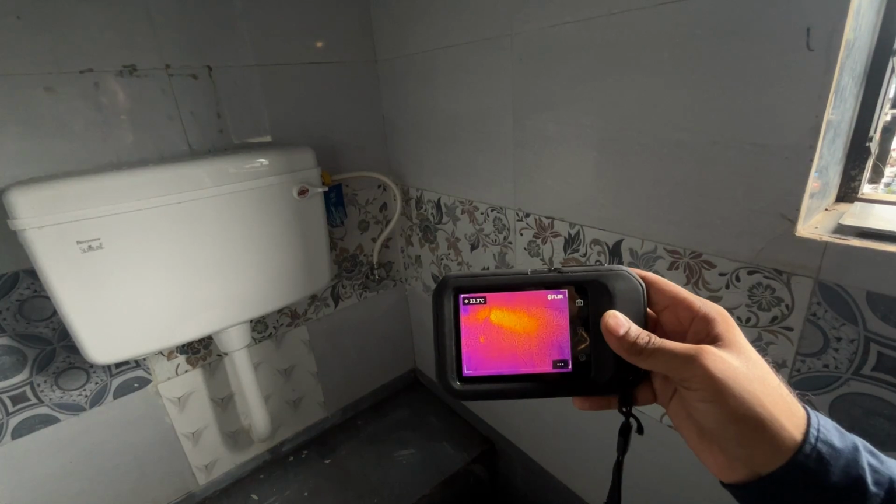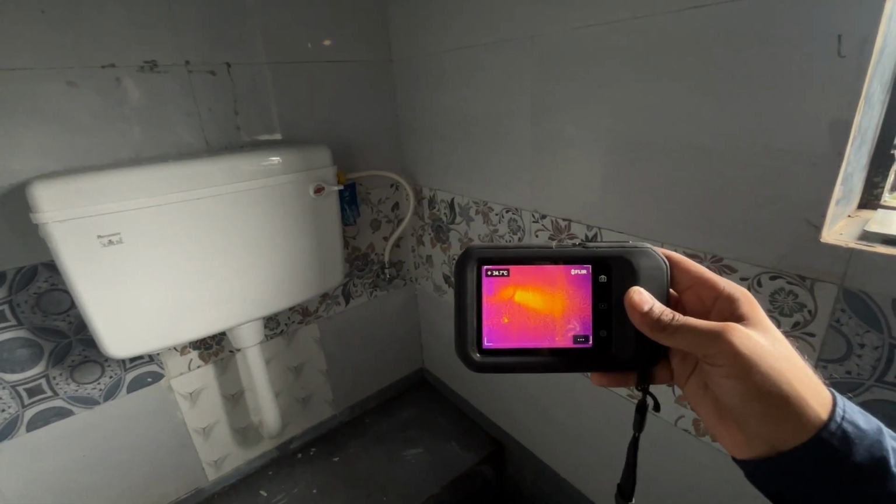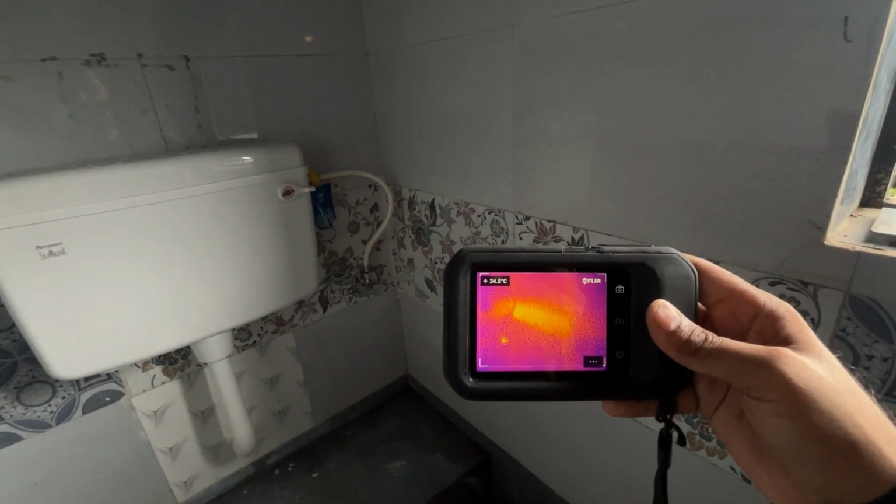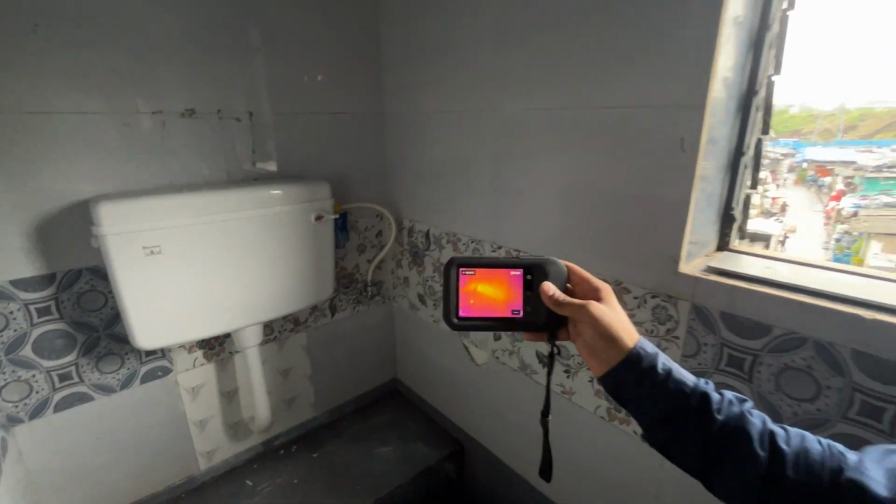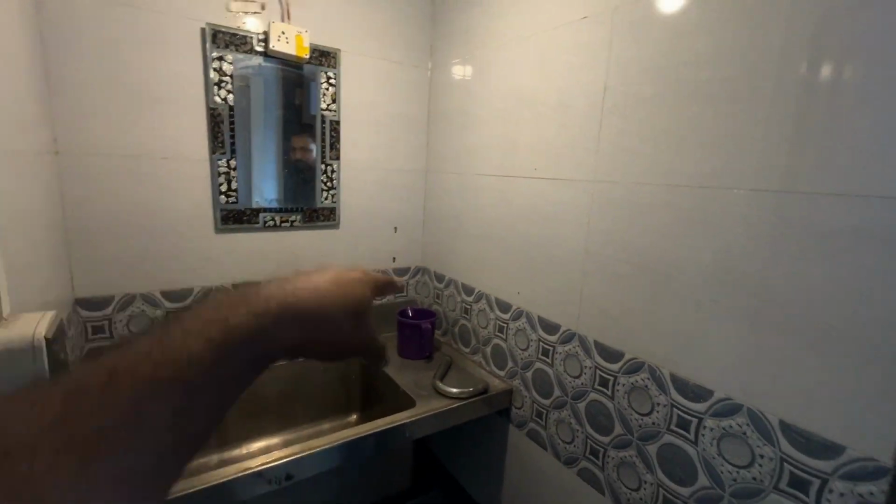In some cases, if you are unable to put in hot water because of some issues with the piping, or if it is very thermosensitive, then you can use chilled water. Chilled water means ice water. With that also you are able to see the traces. Here you are able to see clearly. Once again you can show.